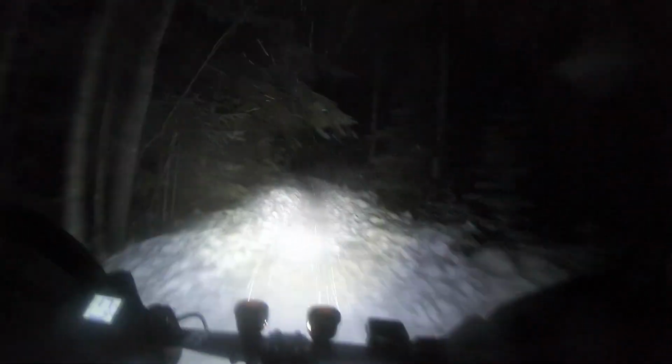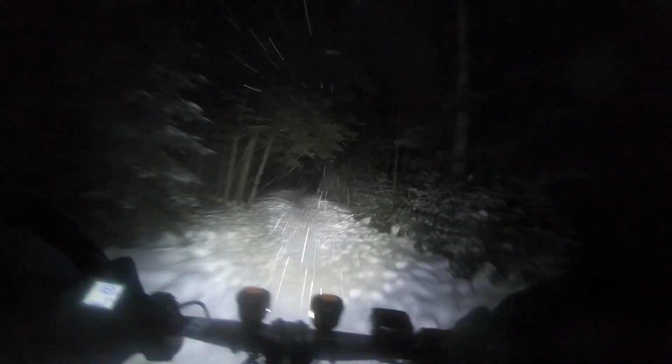So we're going to go up the Current River, go to Centennial Park, Trowbridge Falls, the Cascades, and turn around. We're doing this at night because I don't have to deal with people.